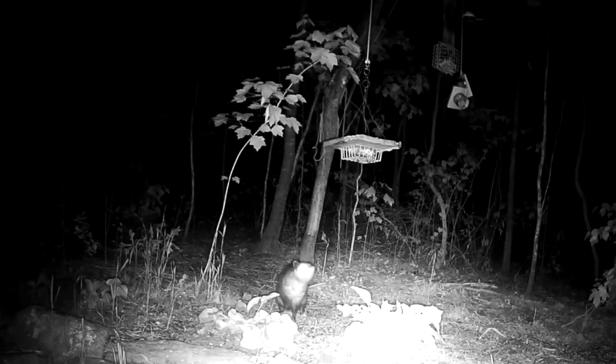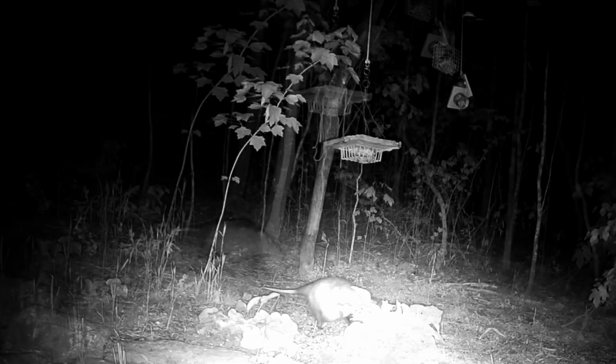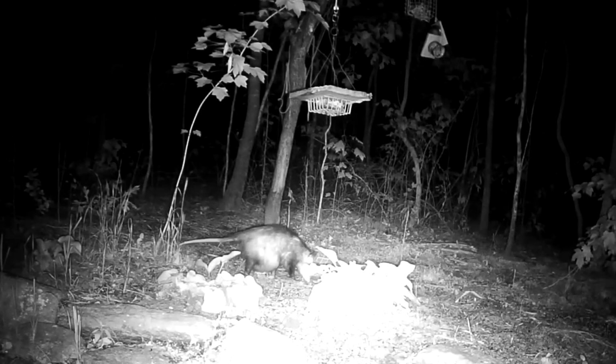Then about 4 o'clock in the morning, look at this mama. She either has a very bad tumor or a litter of kits at home, because she has an enormous amount of milk on her tummy there. I look forward to her bringing the little babies around.